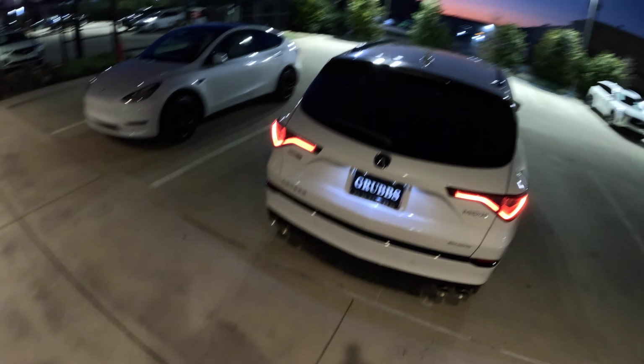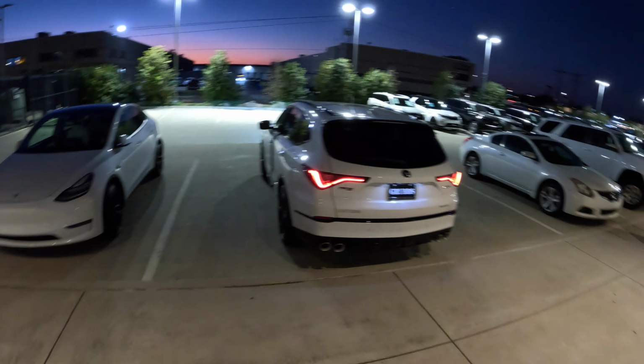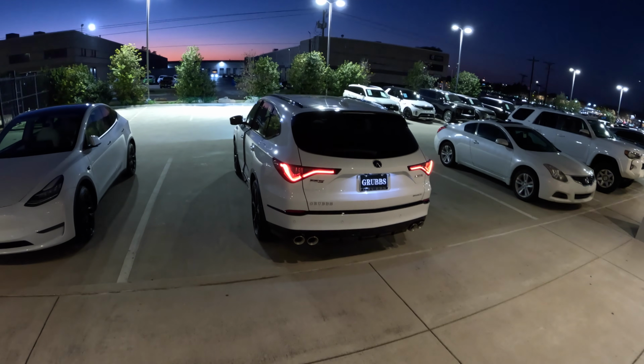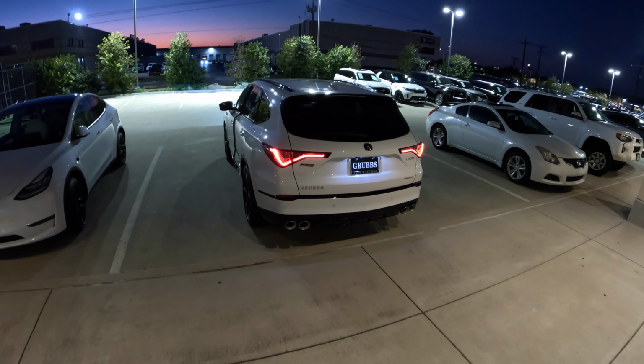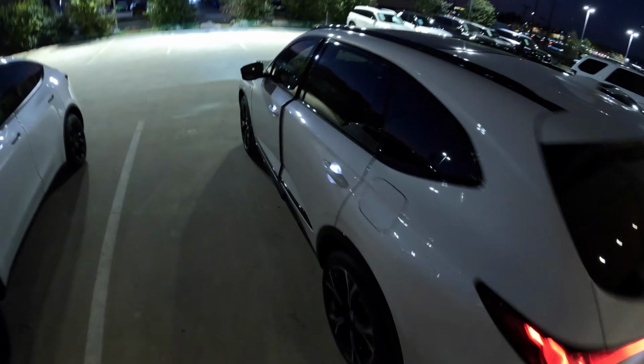Here's how the taillights look at nighttime. The MDX's taillights look beautiful too. It's like a nice LED red strip. Looks very distinctive. Acura killed it with the design on the current generation of the MDX. But without further ado, let's get this car on the road and see how it drives.